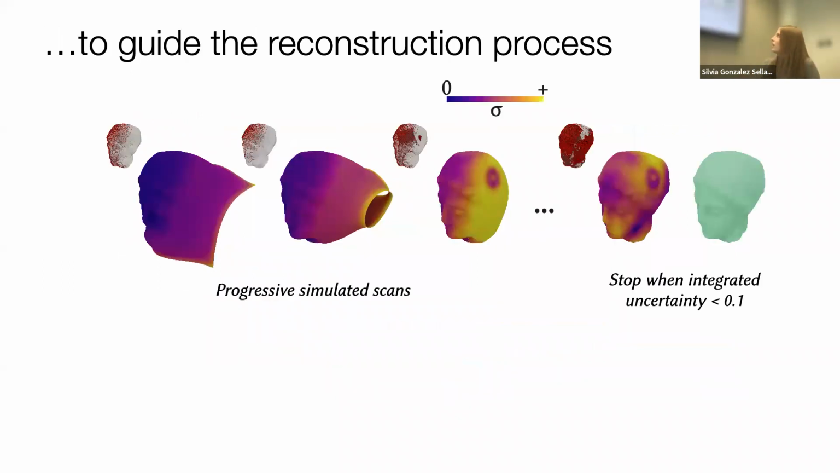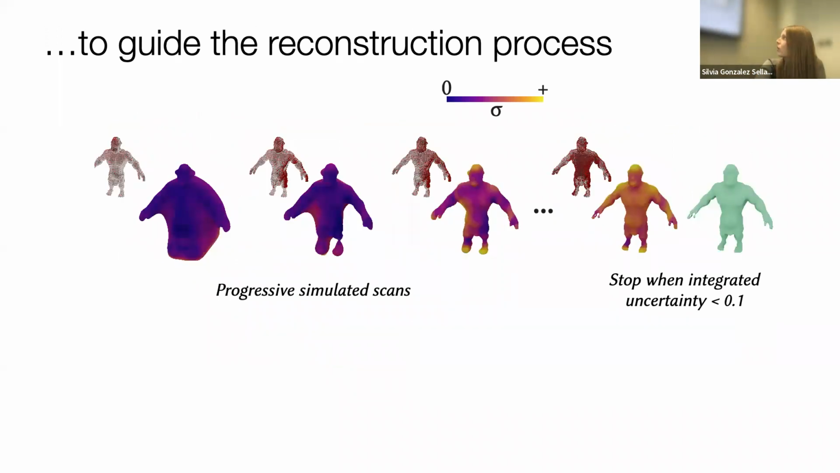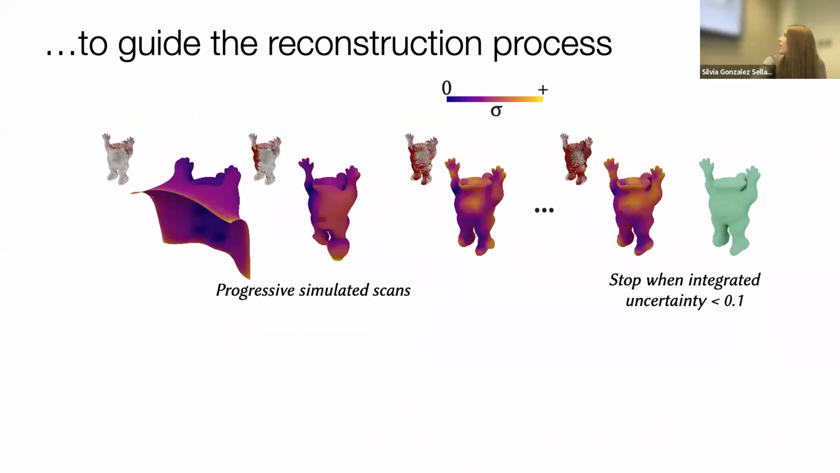So we can use it when we start scanning something as a threshold. We can say, let's scan until the integrated uncertainty is some value. And if we do this with different, random camera parameters and random positions and random shapes, we get consistent quality reconstructions, because this integrated uncertainty is a measure of reconstruction quality that is agnostic.